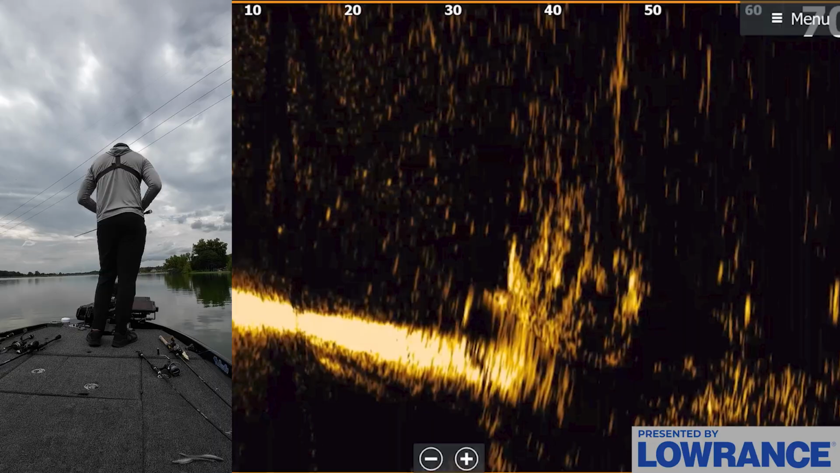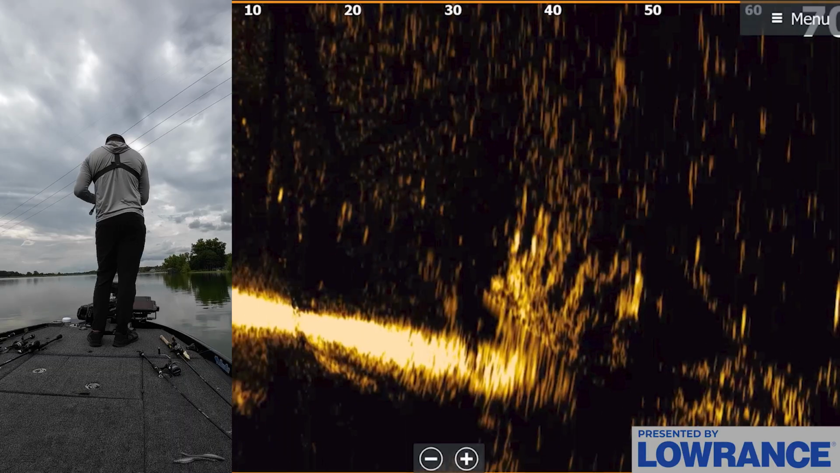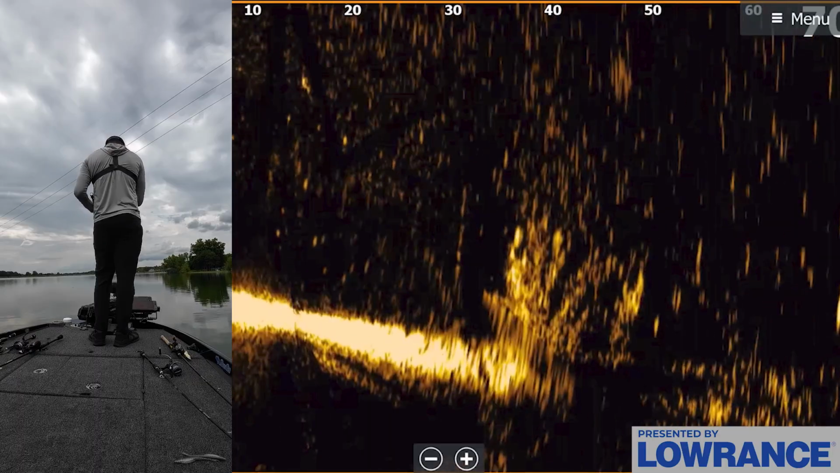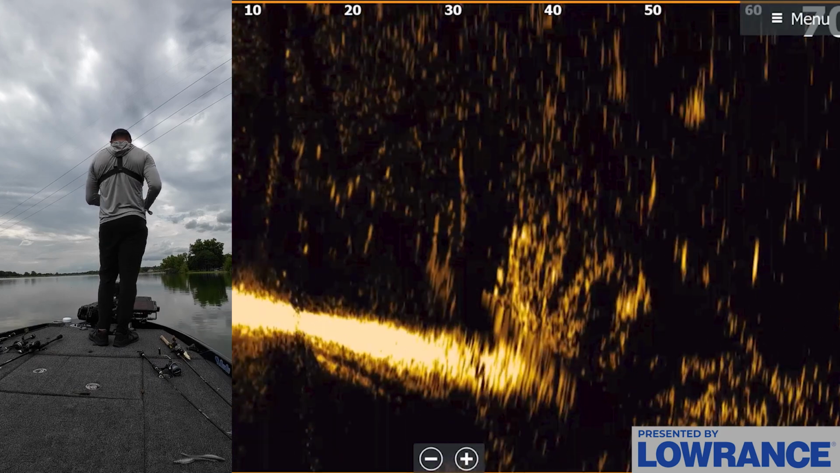You can see them right now. They're falling to the bottom at 30 foot. A couple of decent fish, not big ones. It seems like these fish are really big on following my bait today. They don't really want to necessarily chomp it unless I think something is falling a little bit faster.